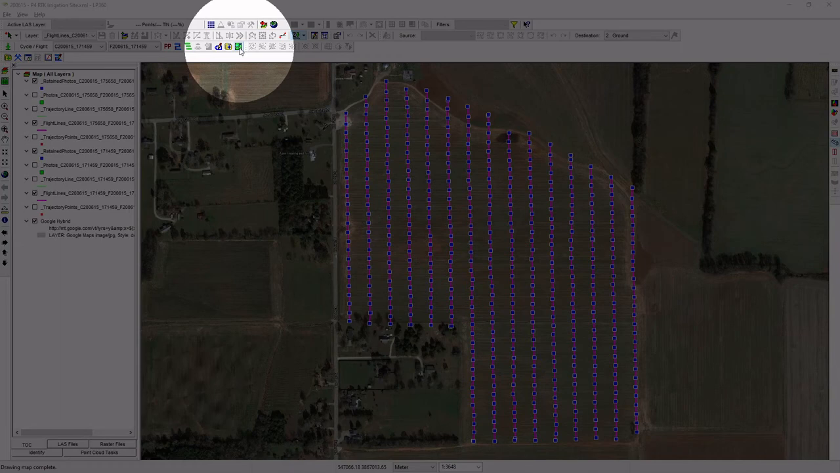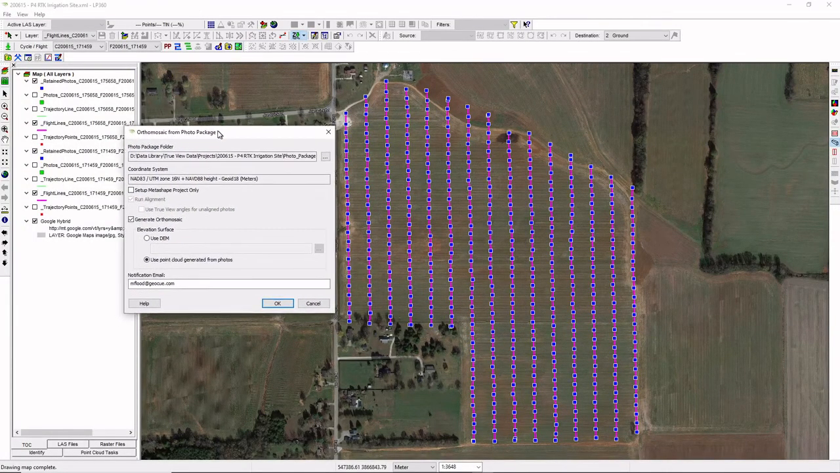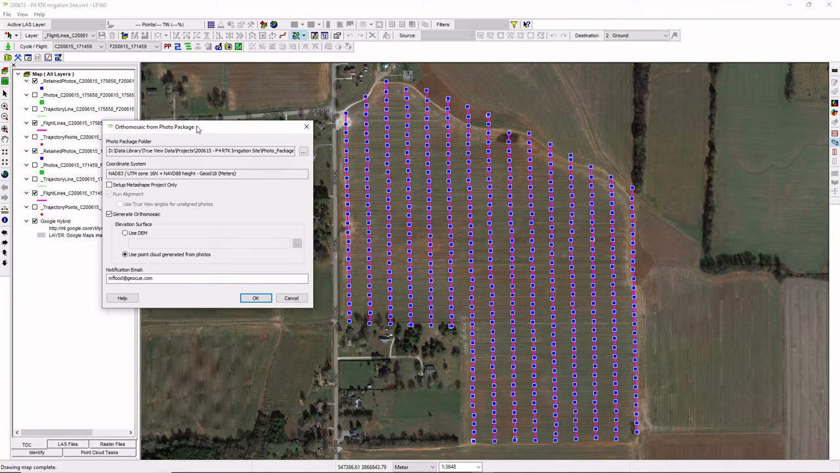But it's relatively straightforward. If I go ahead and click this off, I get a single dialog that's going to essentially just verify the information that I'm going to pass into Metashape and then kick off the process. So of course, the photo package that I want to pass in, it'll default to the last one that I exported, so we're pointing at the right photo package folder.